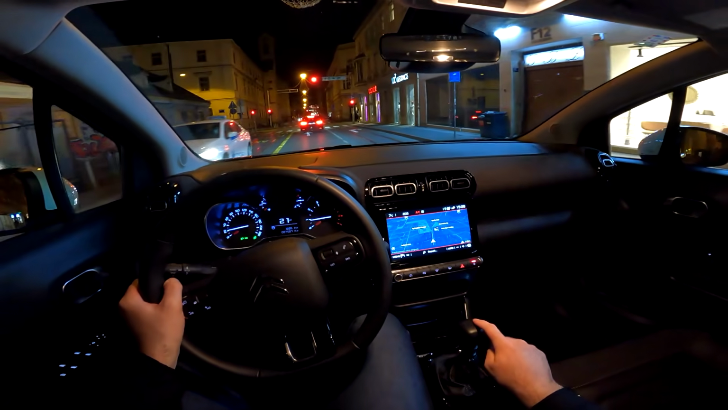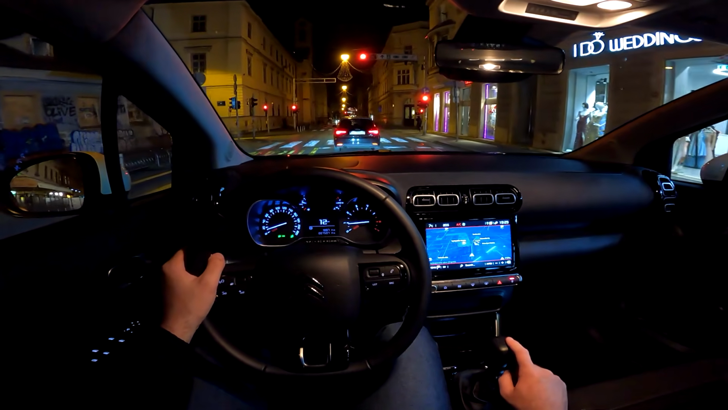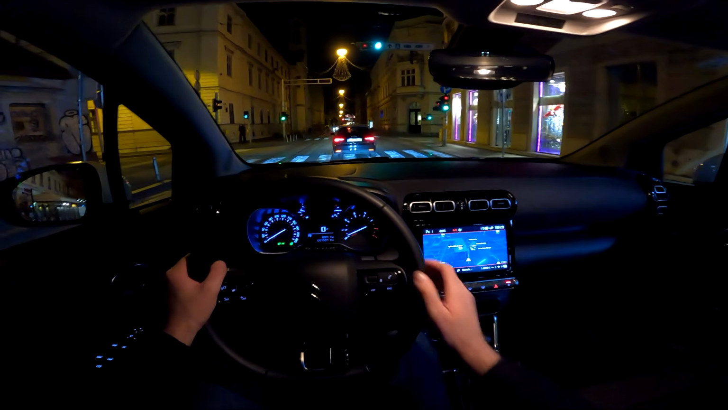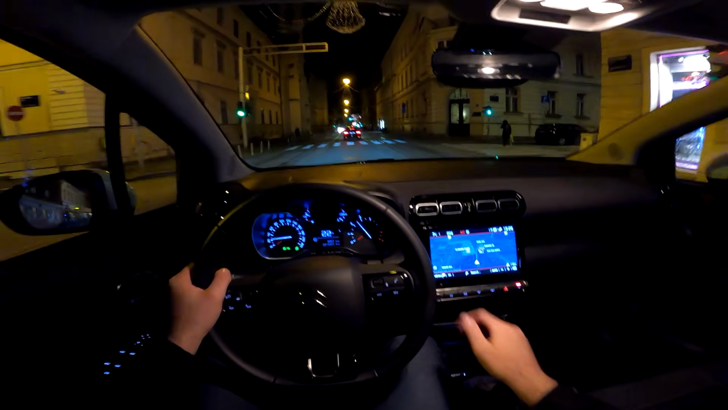So the model in our video has got the 6-speed manual. There's also a possibility of the automatic transmission with stronger engines. So the 130 horsepower petrol would have the automatic transmission.